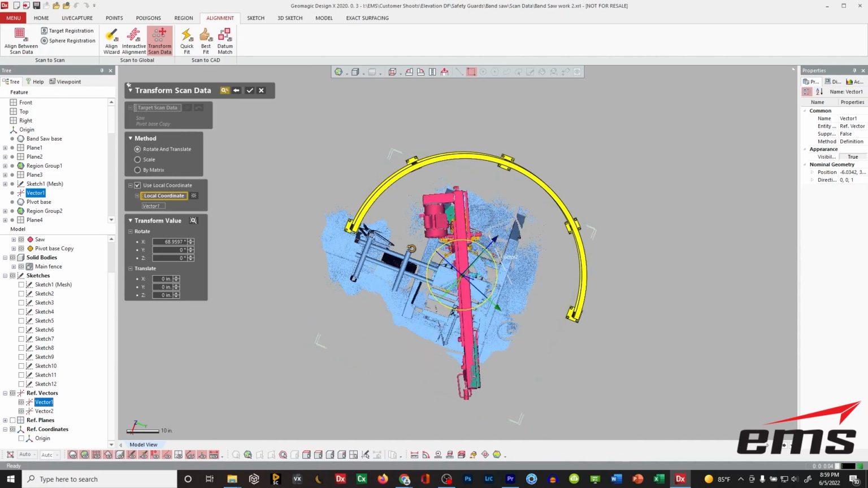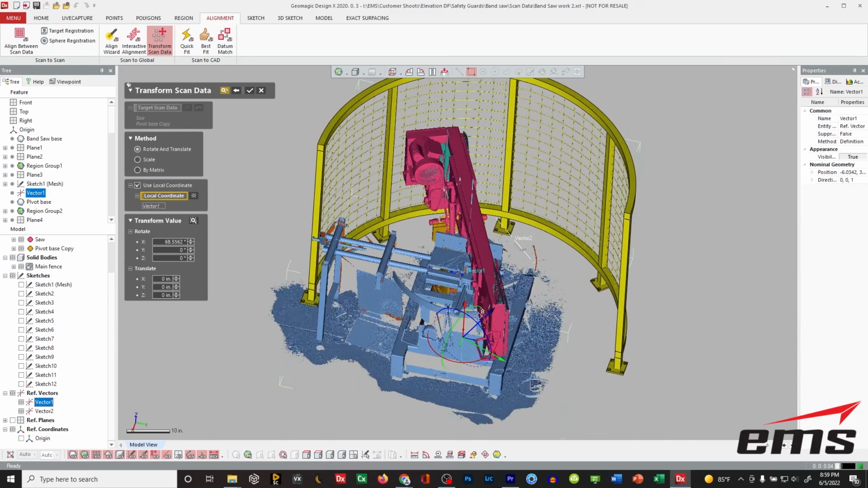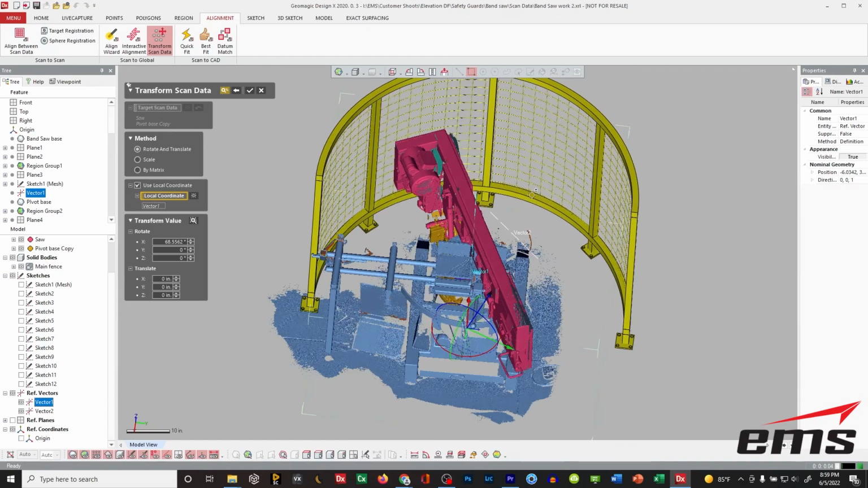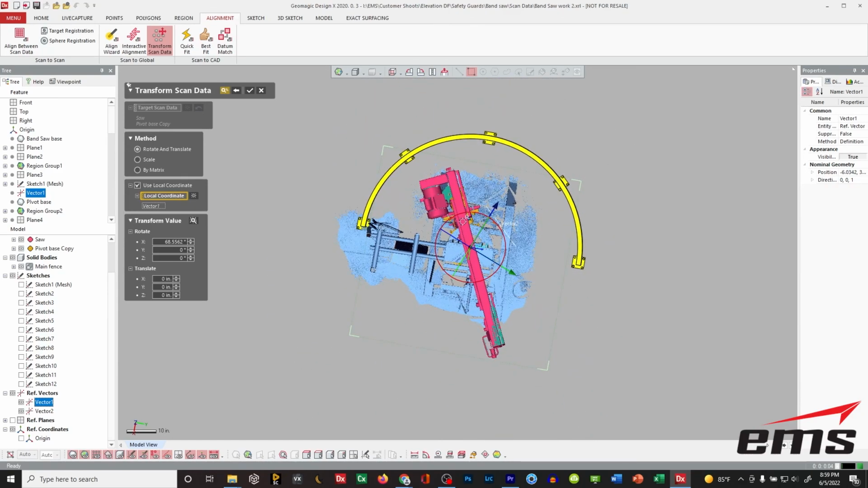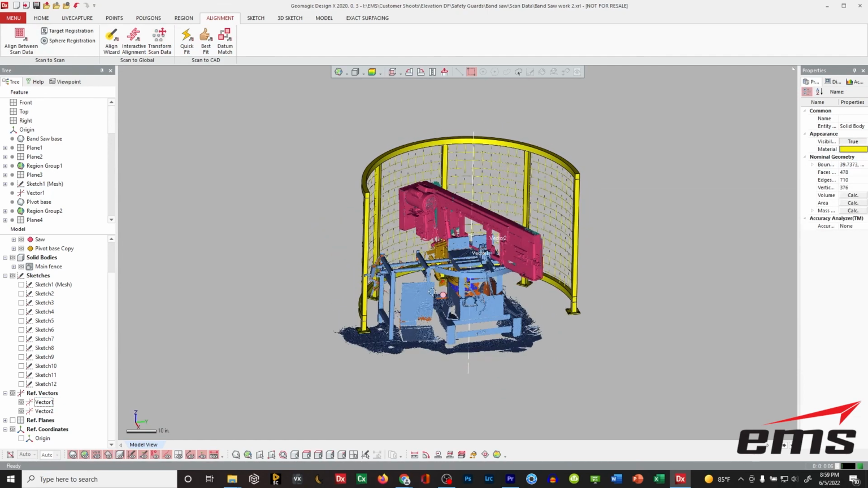So this is kind of nice. You can certainly do this with CAD data, and it's not a big deal. But to be able to manipulate scan data like this, almost like an assembly, it's all manual, but it is really nice. We can see how close we want to create that fence to the back of the machine.